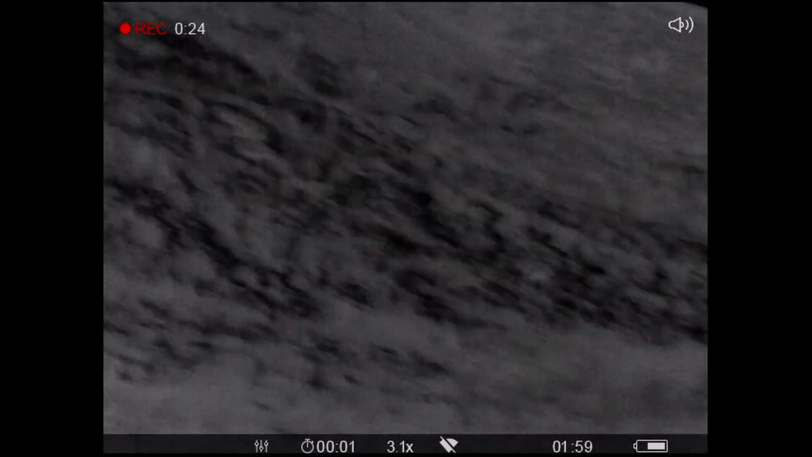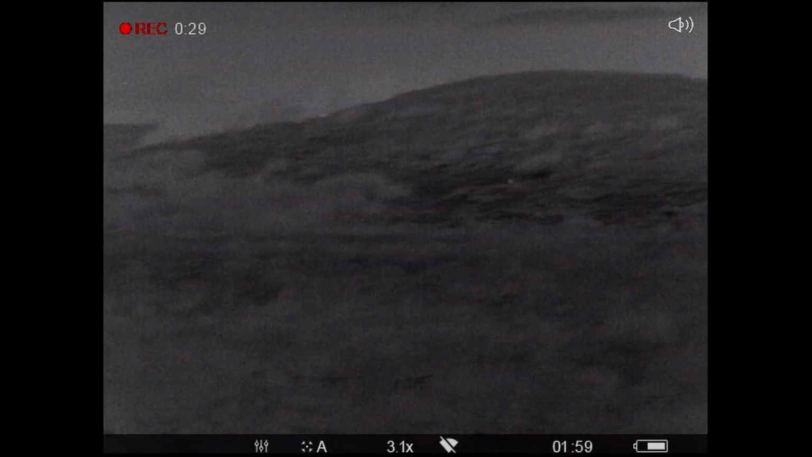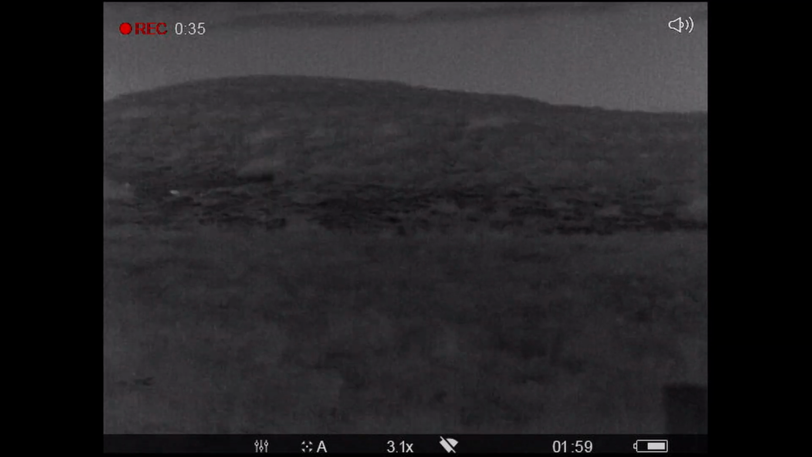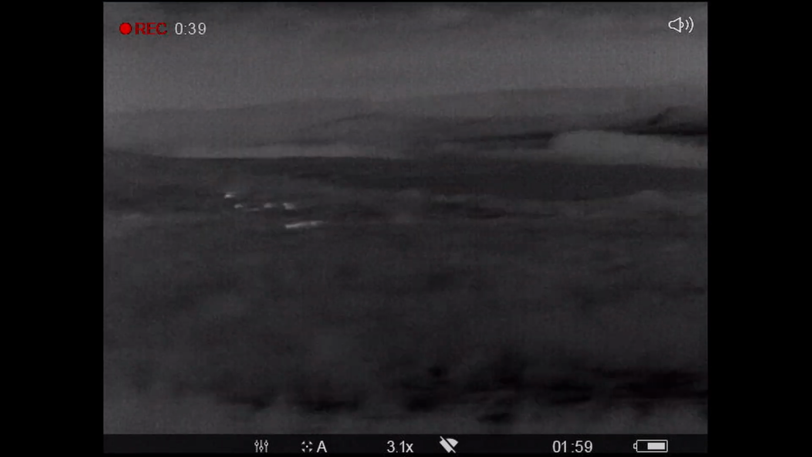I picked everything up that I could on there, but there were still two that I couldn't account for. But I wasn't going to mess around anymore. The problem is it's so steep and there's so much vegetation, it's very hard to see them even with the thermal.